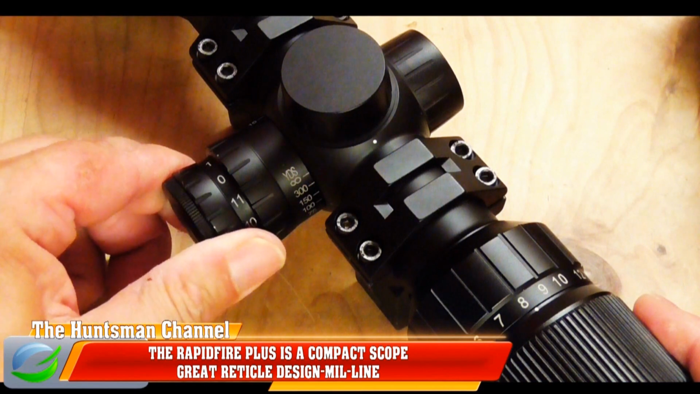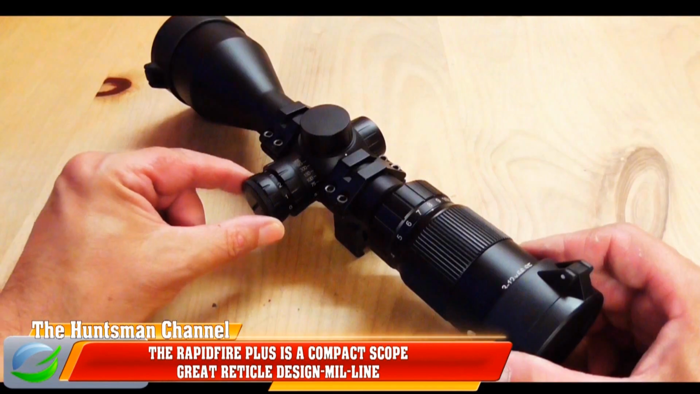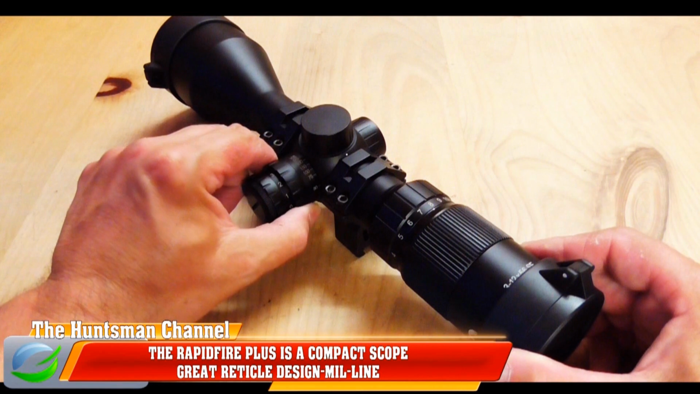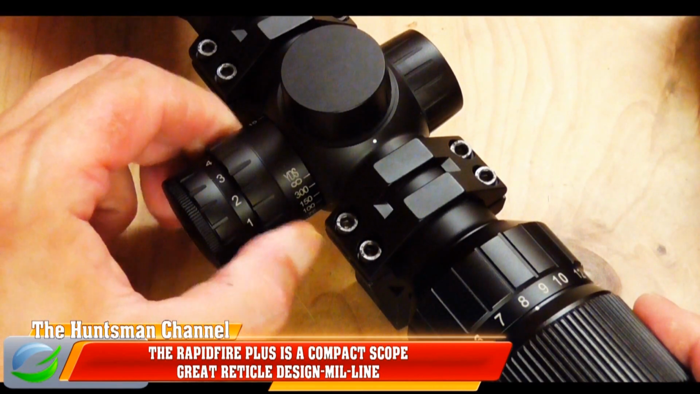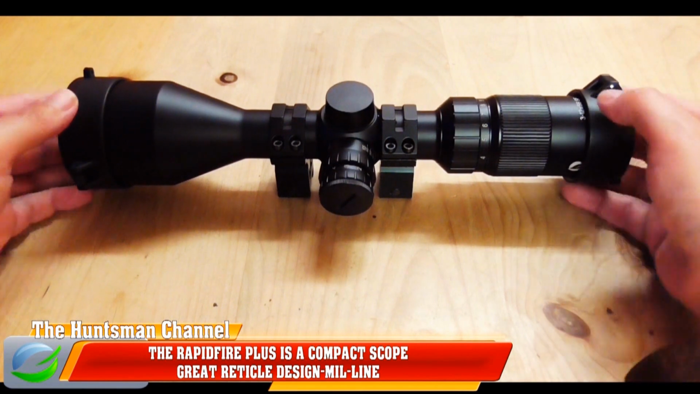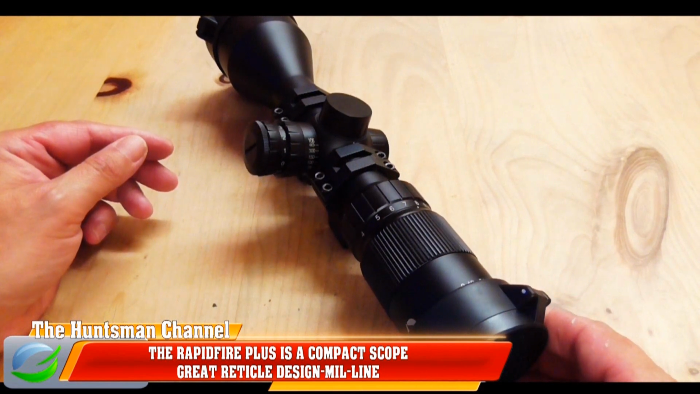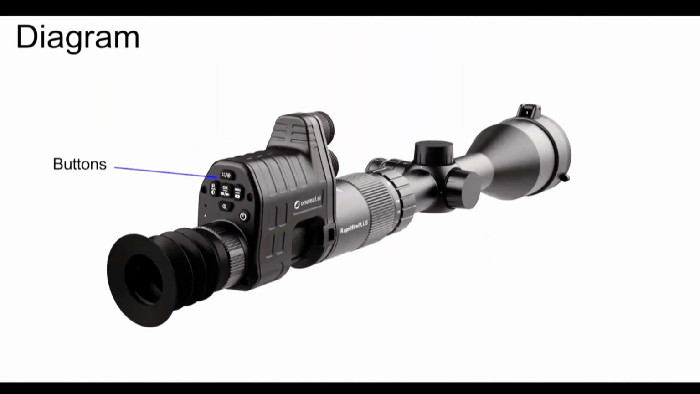Next up we have 11 settings for the illuminated reticle. It's nice solid clicks. I did find on night shooting between 1 and 5 is all you needed if you wanted to illuminate your reticle. We've got the side focus ring parallax adjustment. Now parallax is set to 100 yards. Now the rapid fire uses the mill line reticle, which we shall see in action later in the hunting section. Now the eye relief of the scope is 100mm. And finally, to top it all off, scope flip up covers. And an extremely well made scope on first look.